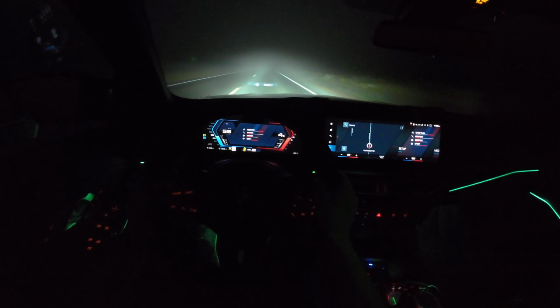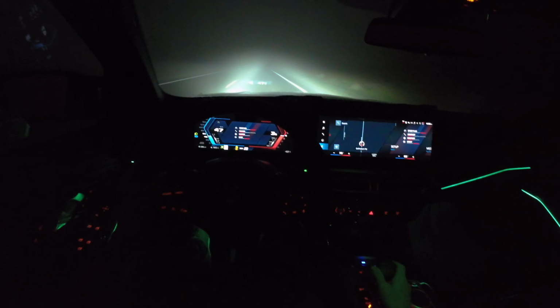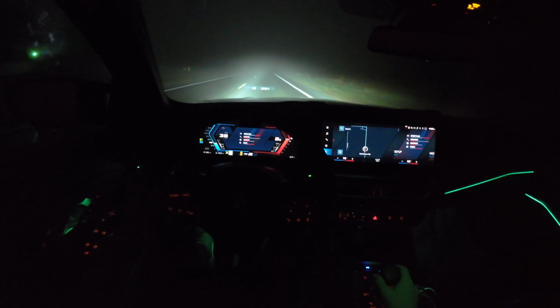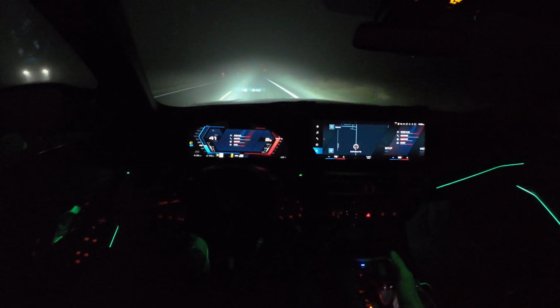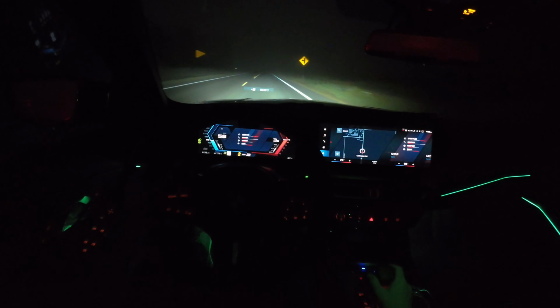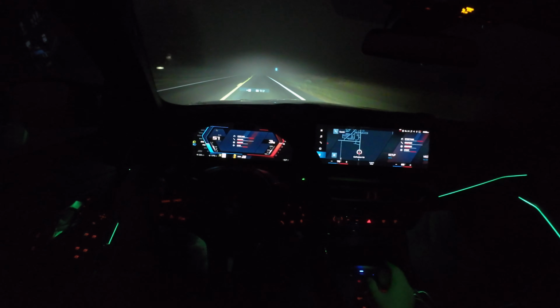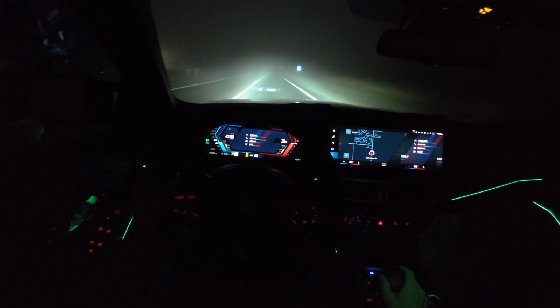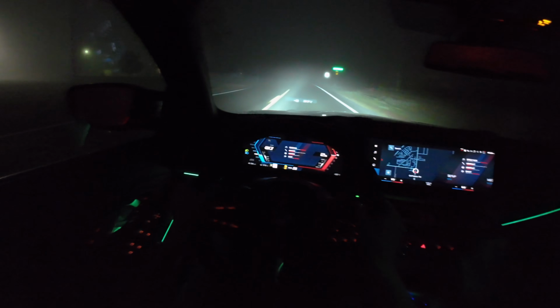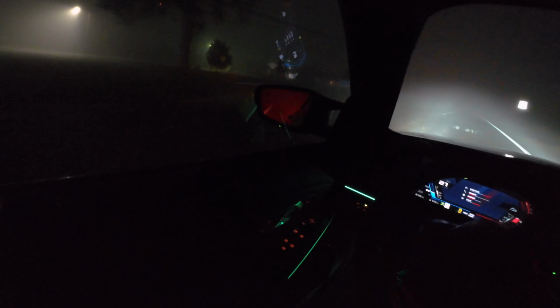I like that BMW has still retained a shift lever here. I like being able to downshift and upshift without always having to use the paddles. Especially nice to use if you're a little bit crossed up around a corner.